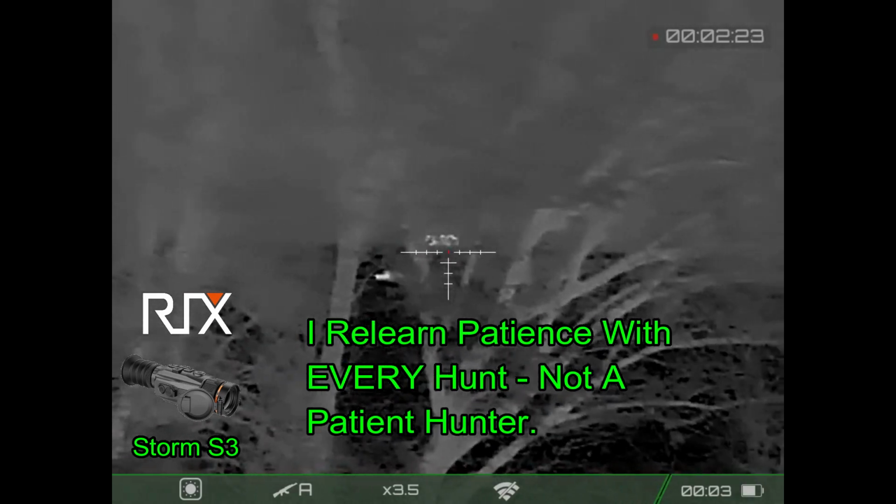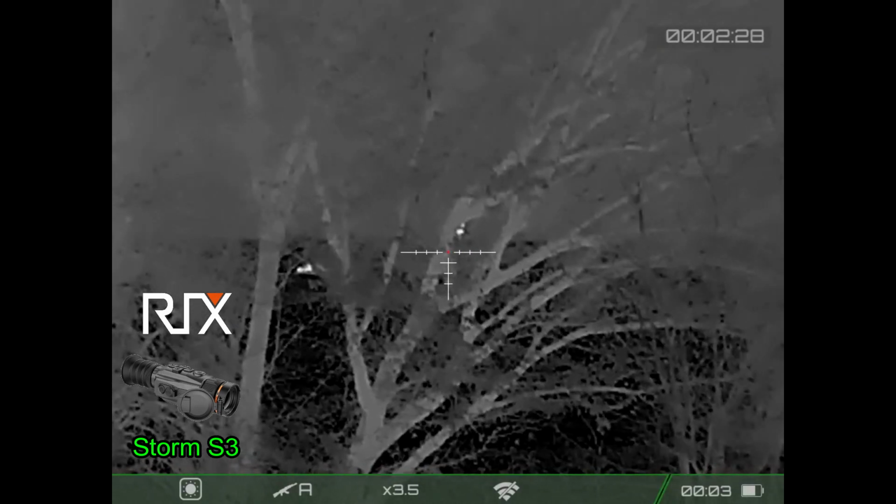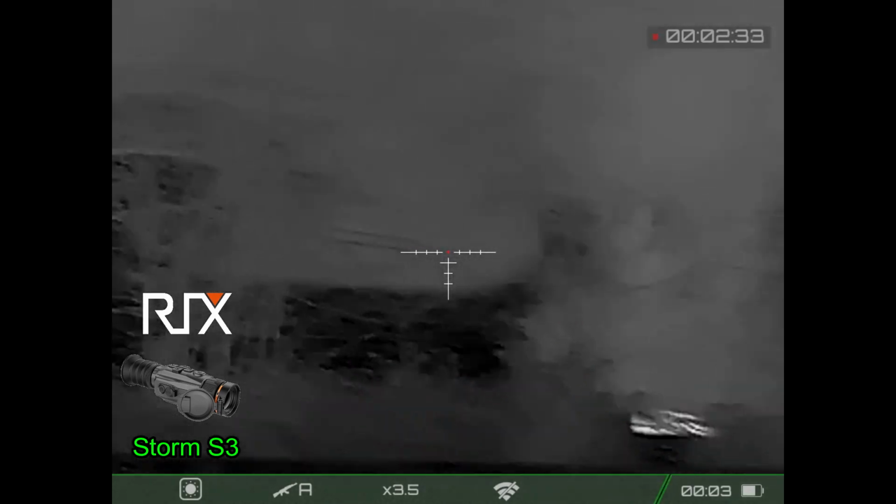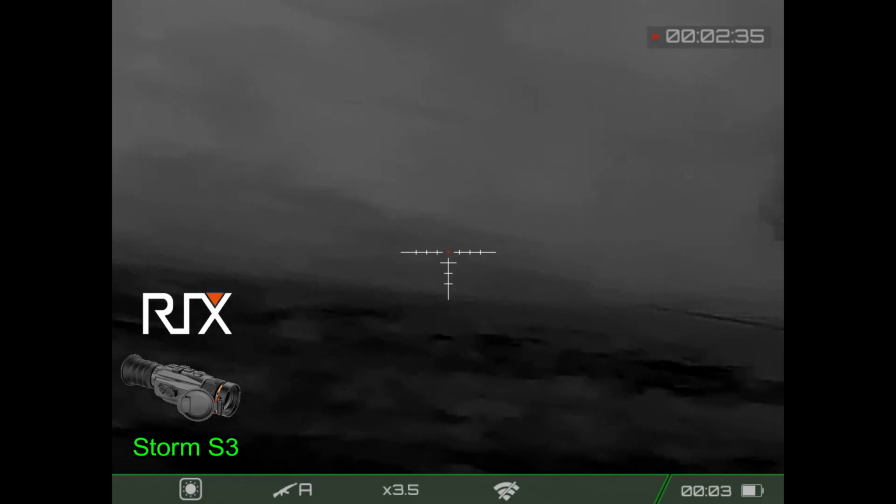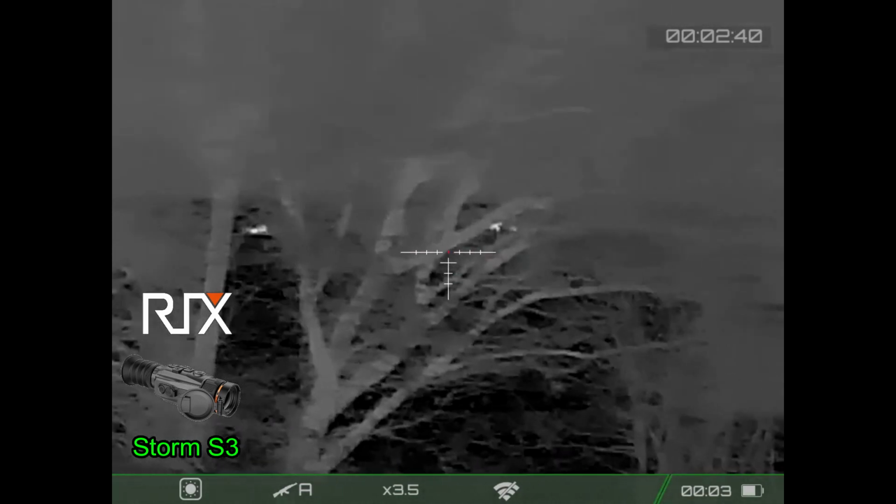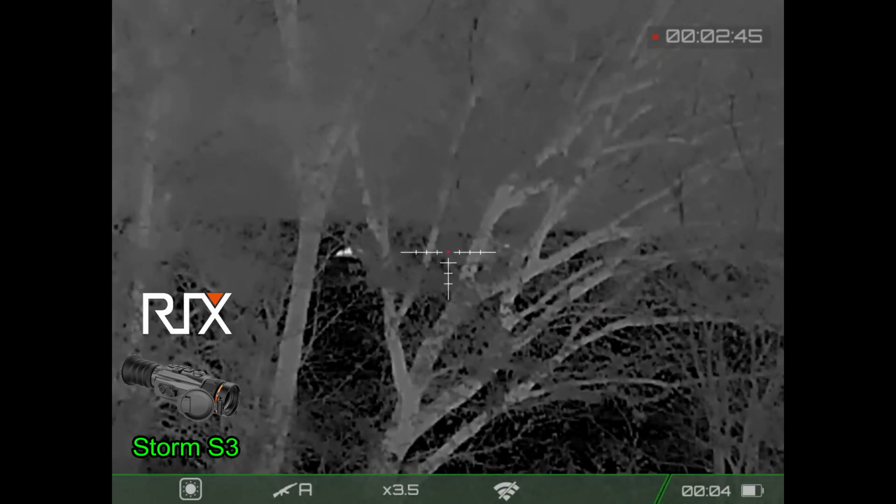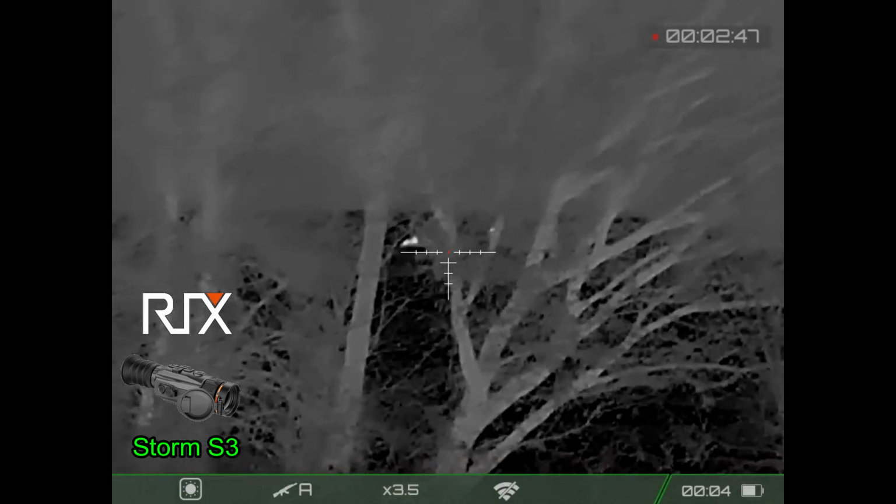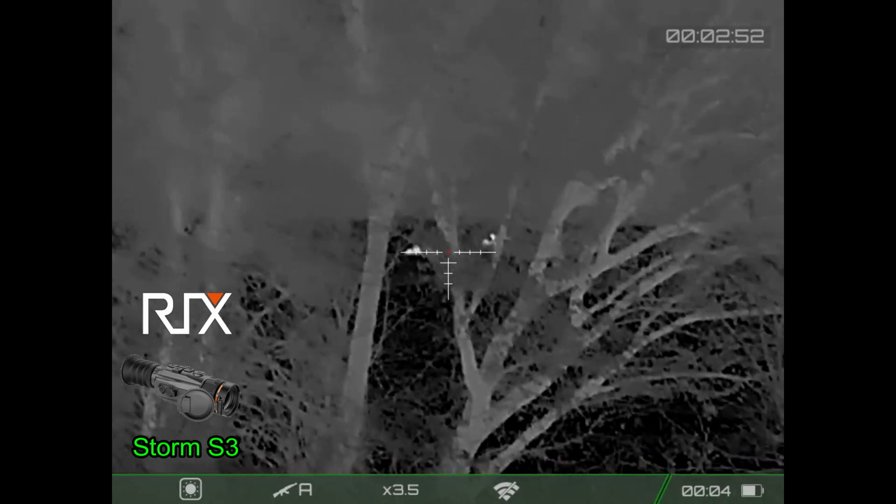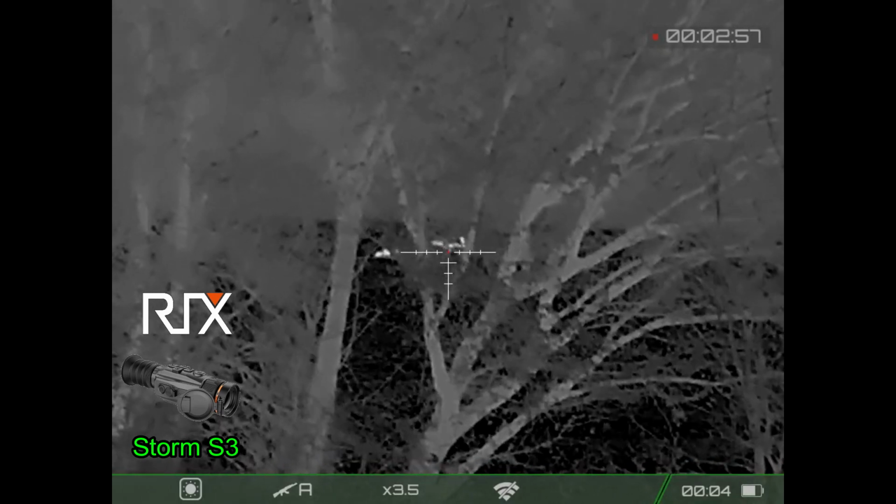I've got a hog back there in the distance that is confused. It's going back and forth, and I'm waiting for an opportunity to shoot it. All of the hogs on this hunt have been patient shots. Nothing was rushed. I let the hogs move into the position where I wanted them. I took my shot and dropped them. And since these hogs aren't running away very quickly, in fact this one's just meandering in the background, confused, not knowing what to do, I'm just going to wait until I can take a shot on it. Patience is a virtue, and after you shoot, stay on your hogs and make sure they stay down.